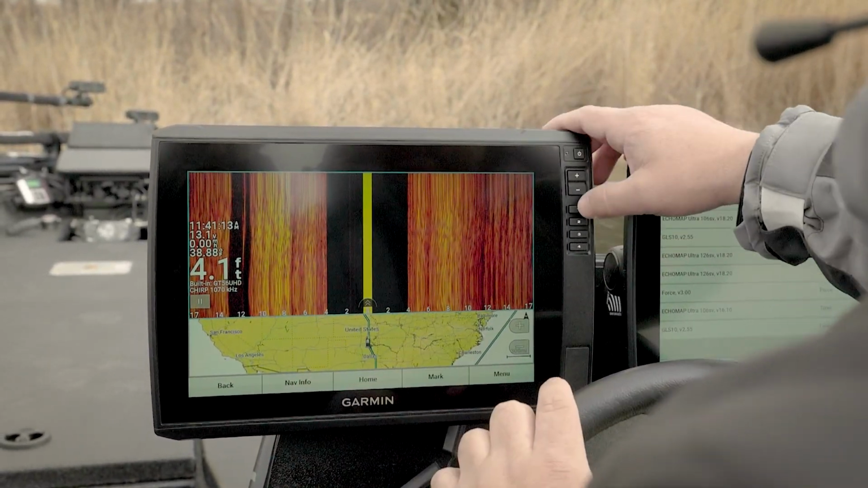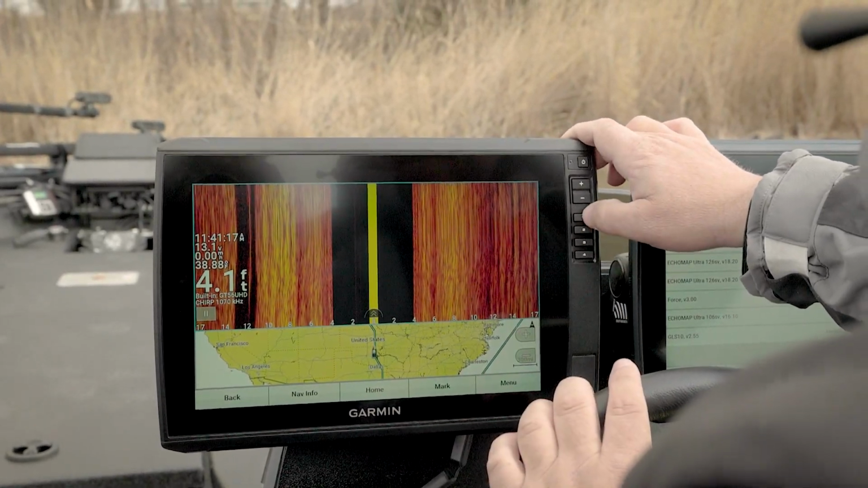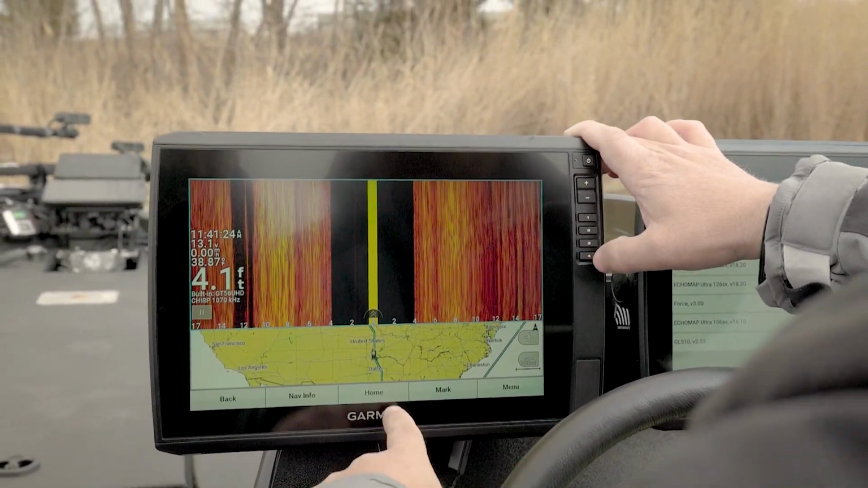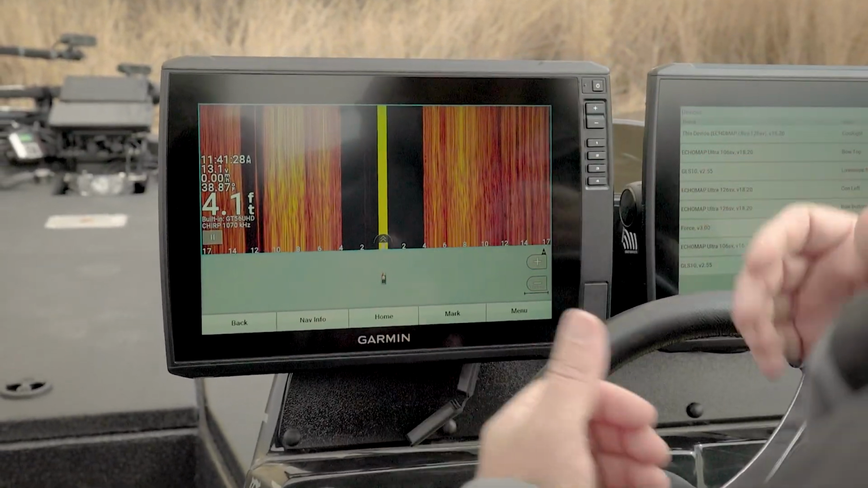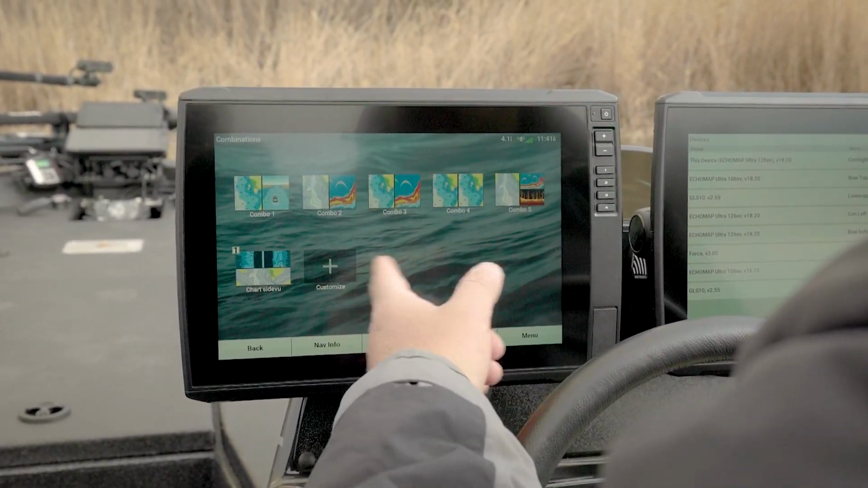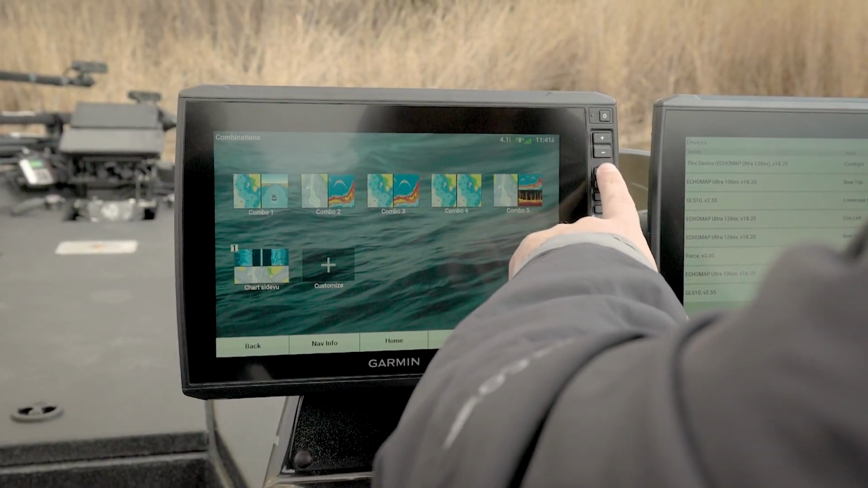Now what's really cool is, again, on these Echo maps, we've got these 4 buttons. These are hotkeys. I use them more than anything. I know this is one you're familiar with. Press and hold it, and it's going to save it to that shortcut key. And now if we're here, all I do is press that 1, and it's going to go right to that. If I want to do more combos, same thing. I just go to home, combos, and I can just continue on. And then this little 1 right here tells me that this is shortcut key 1.